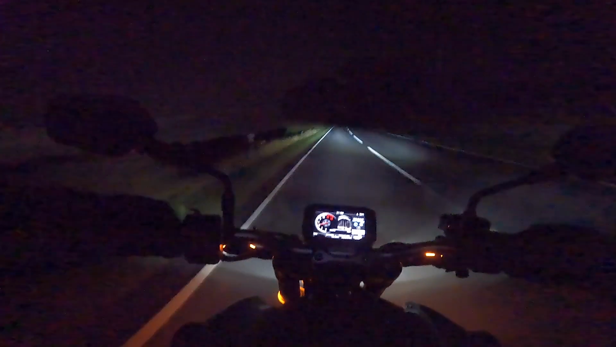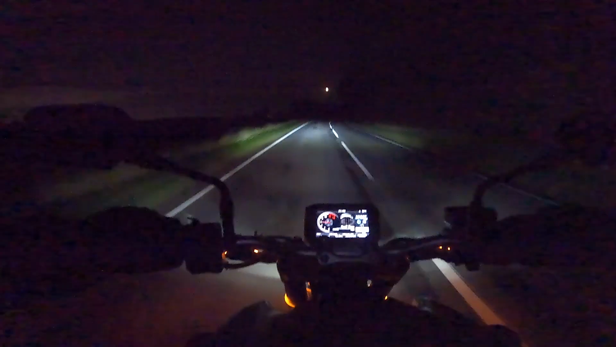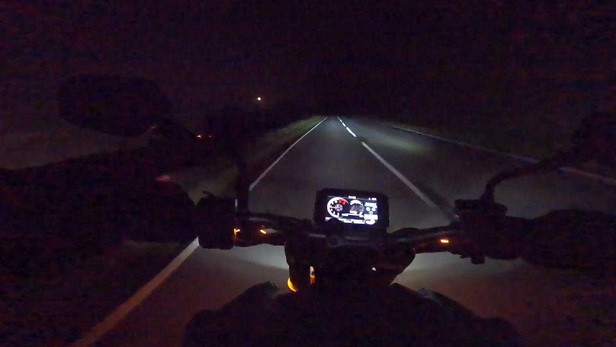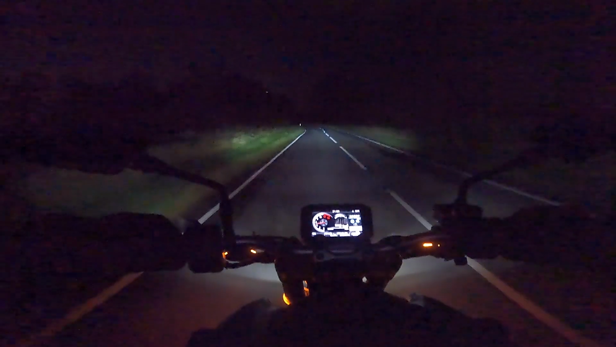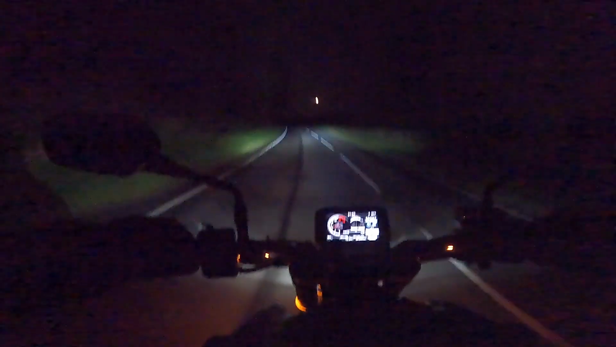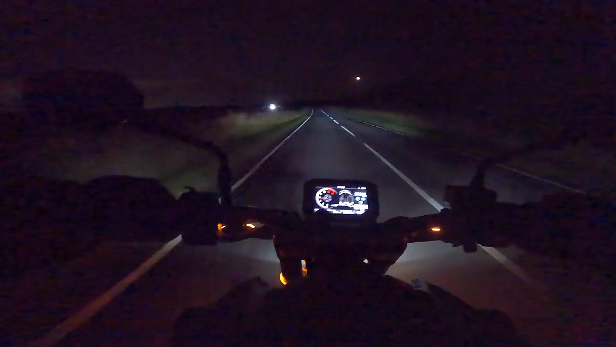So here, I'm taking the lead. I'm on my way home. I think I've gone full beam here, and even full beam, you don't get a huge amount of light going forward. So as you can see, I would say the GoPro that I'm using has pretty much done a good job of seeing what my eyes saw. That's the moon, the big dot in the screen. That's the moon up there.